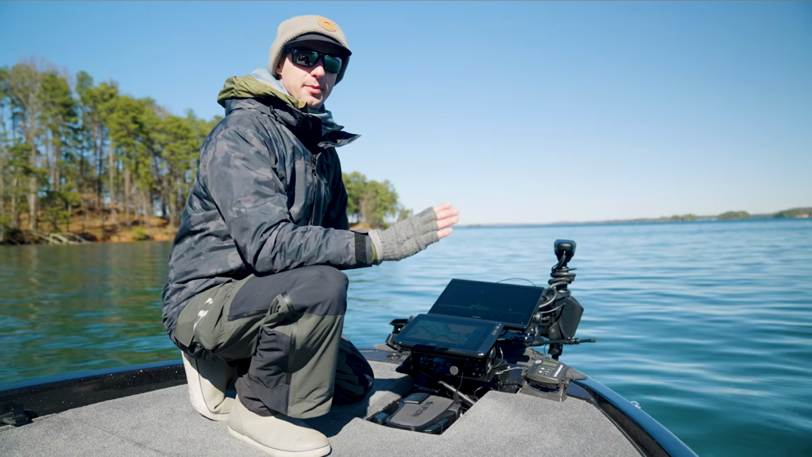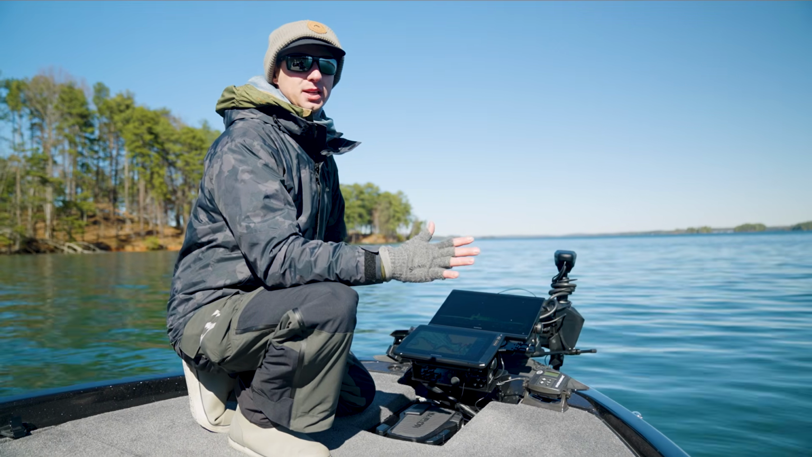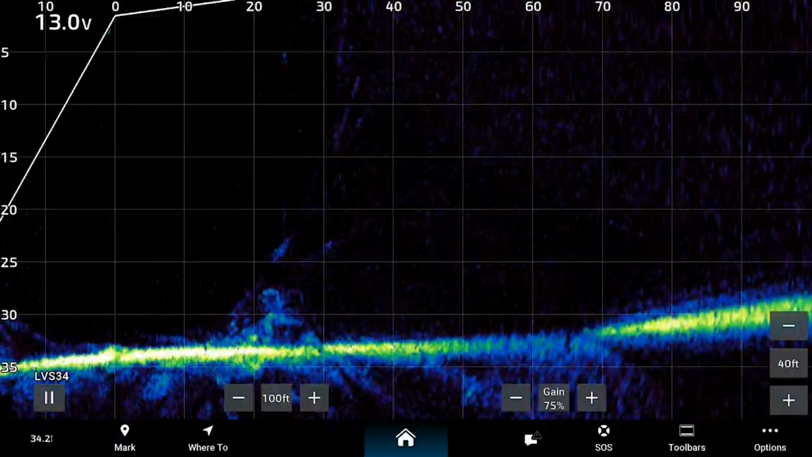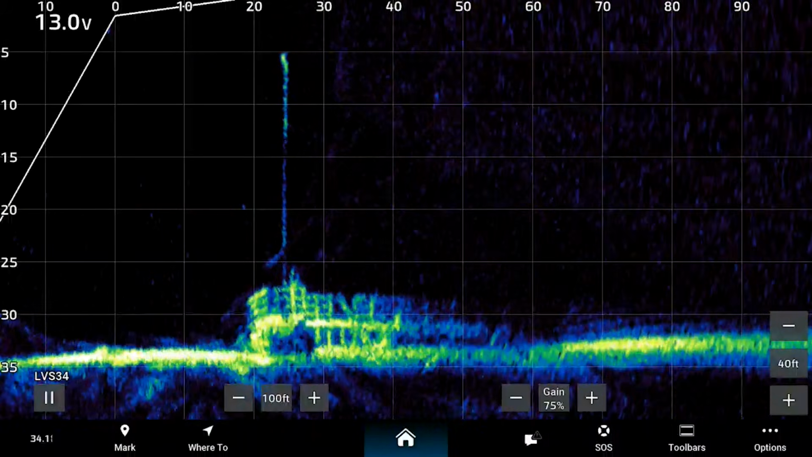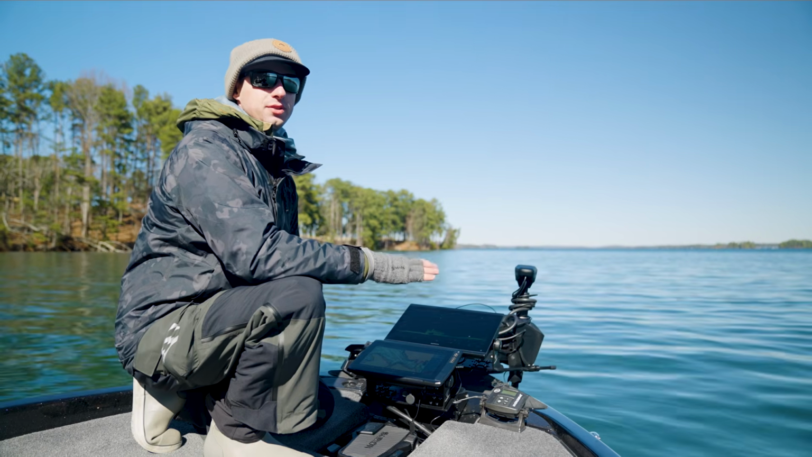That being said, depending on the body of water you're on, you can sometimes fine tune your picture to clean things up a little bit. So the 2 most used settings on your Garmin Livescope are going to be your range and your gain. Think about your gain like your sensitivity. Usually, the clearer the water you're in, the lower you can keep your sensitivity.